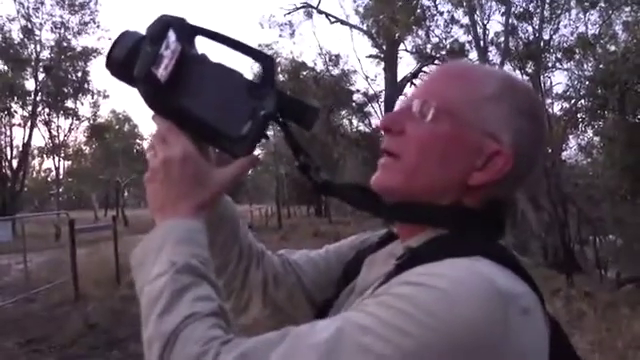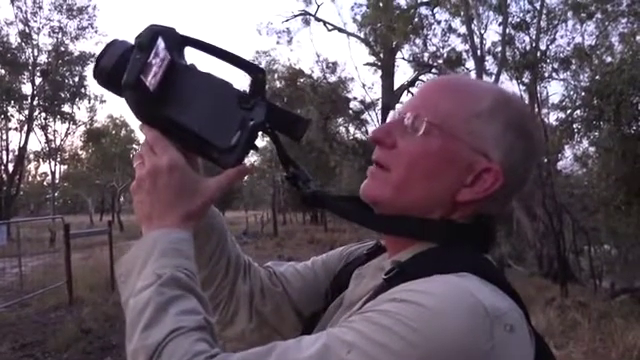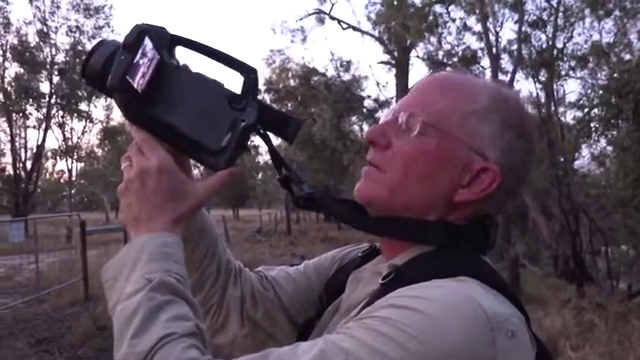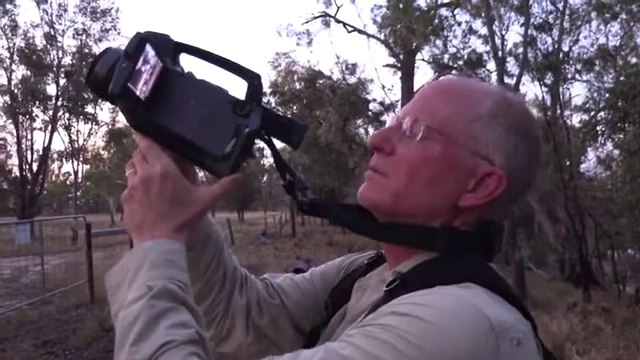Right, with the infrared camera, we can see the methane that's coming out of this vent stack. The methane appears black in the infrared camera, so it's a way of making this invisible gas visible.